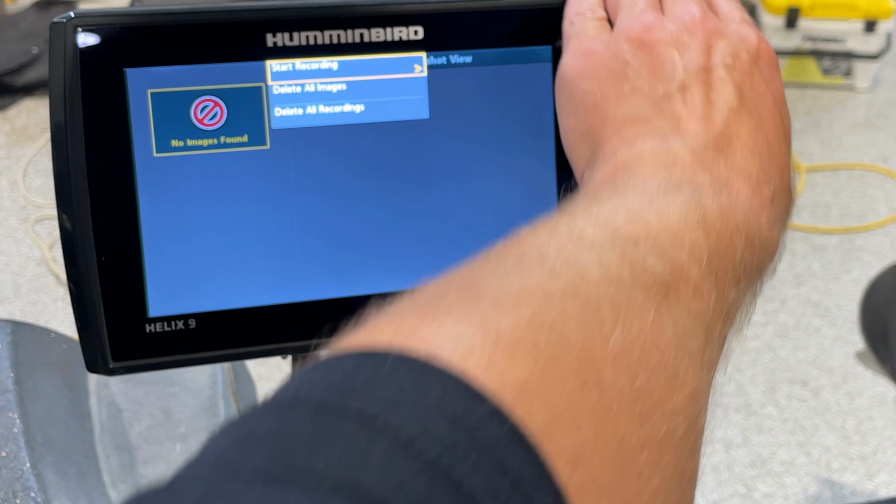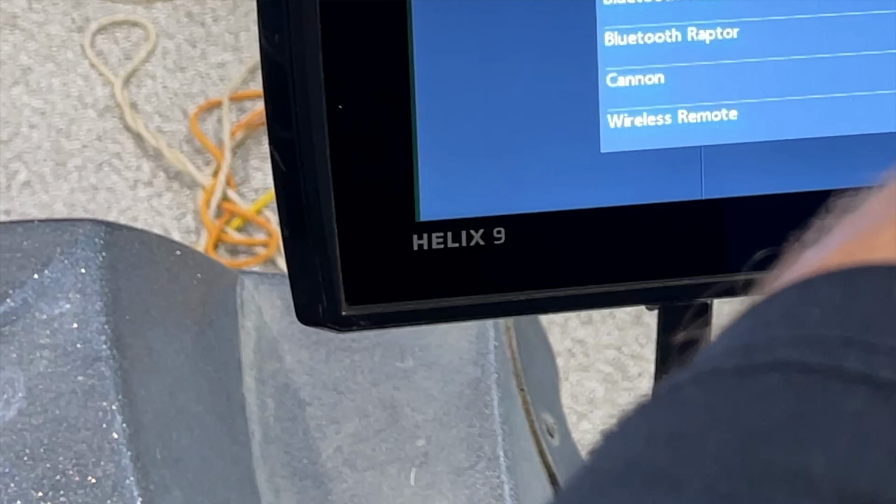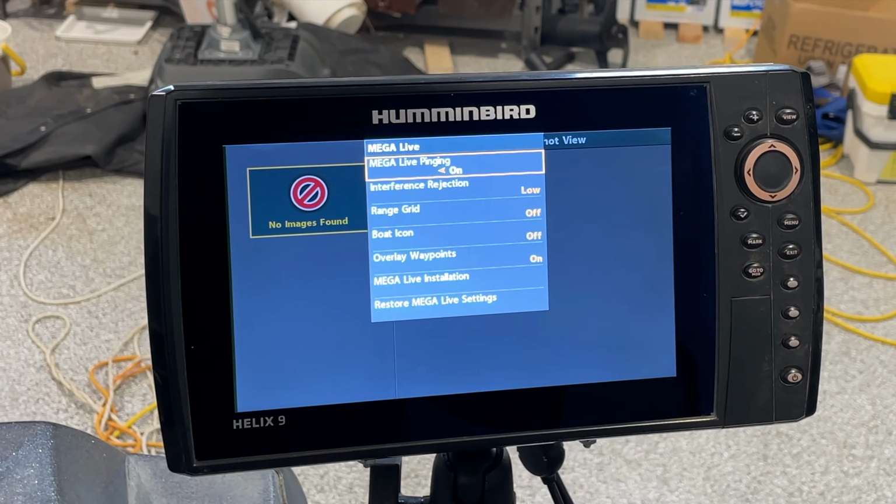And of course, to see something, you need a graph. So I found a used Helix 9. It needs to be at least Gen 3 or higher in order for the Mega Live to work. So luckily this one was a Gen 3 and that works great.